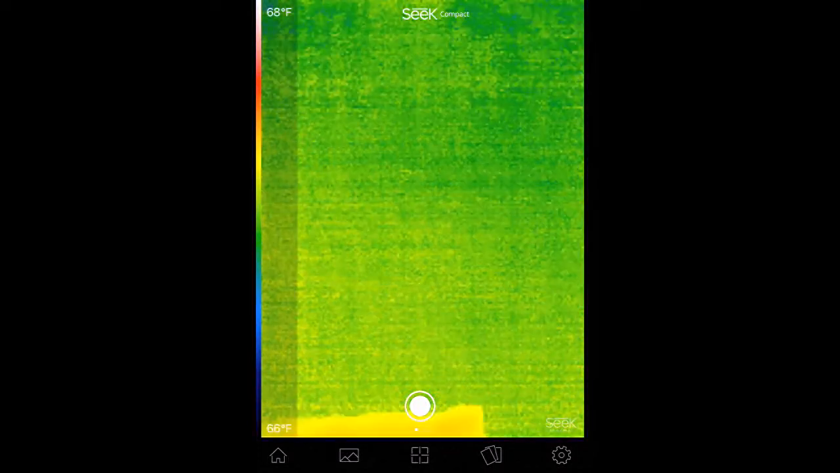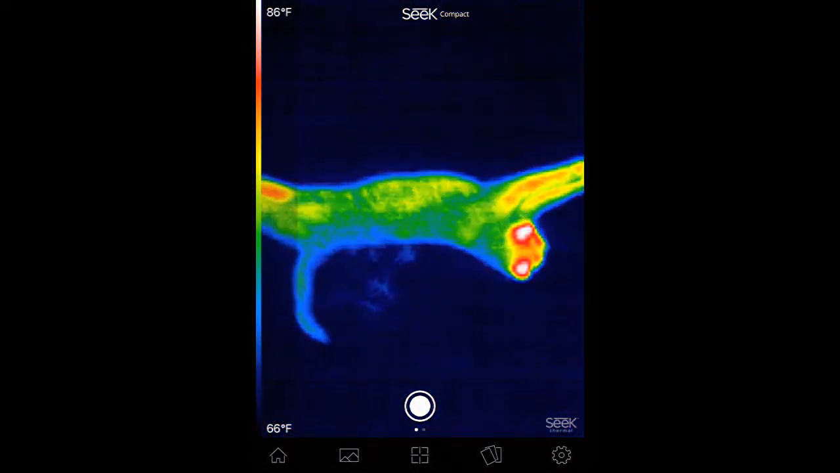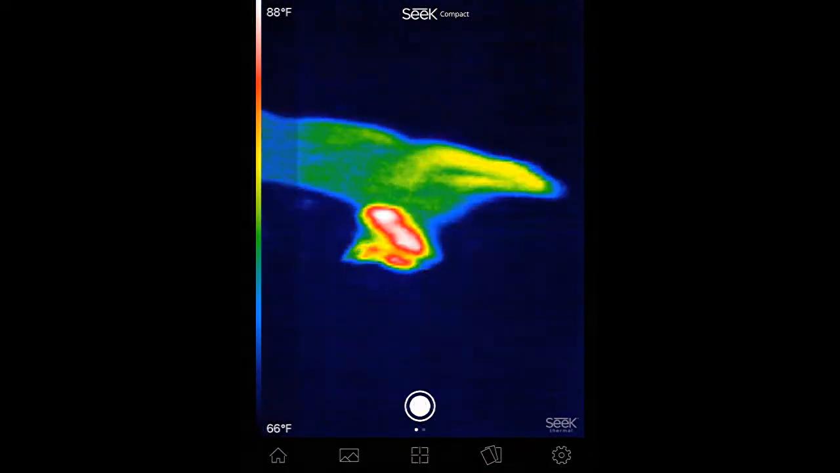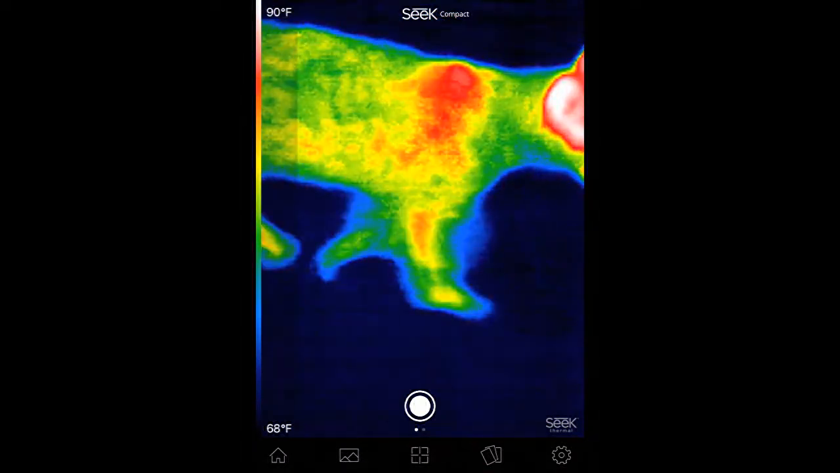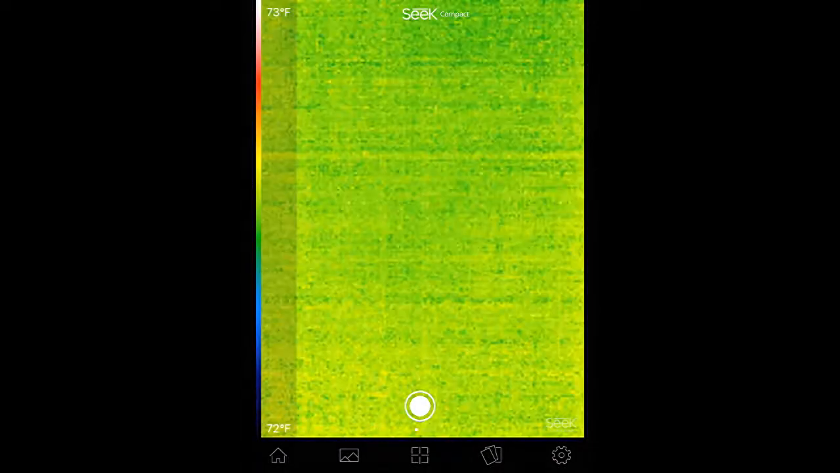Hey kitty cat. Where is she? There she is. A little kitty cat running around, just taking it easy. So there she is right there. I'll come over and visit. There's the cat.